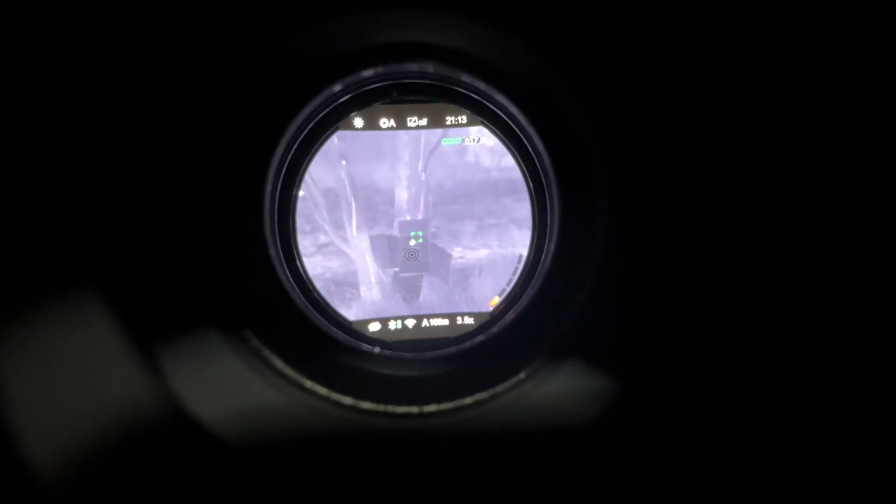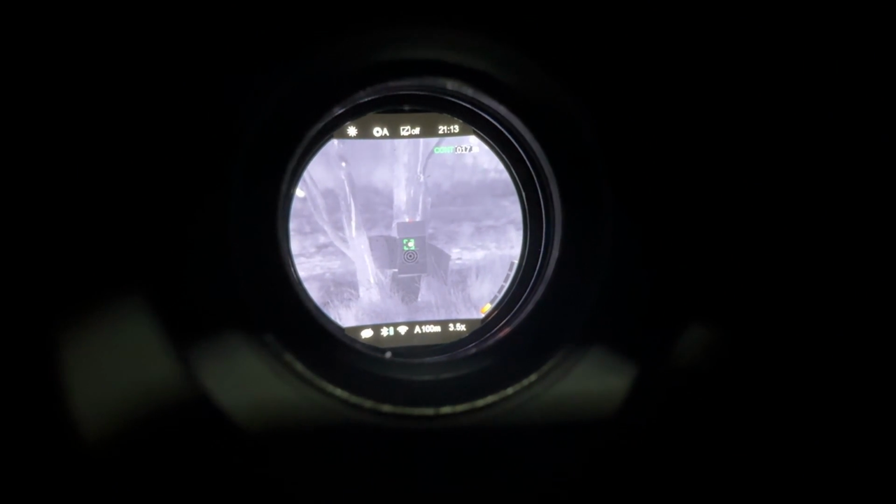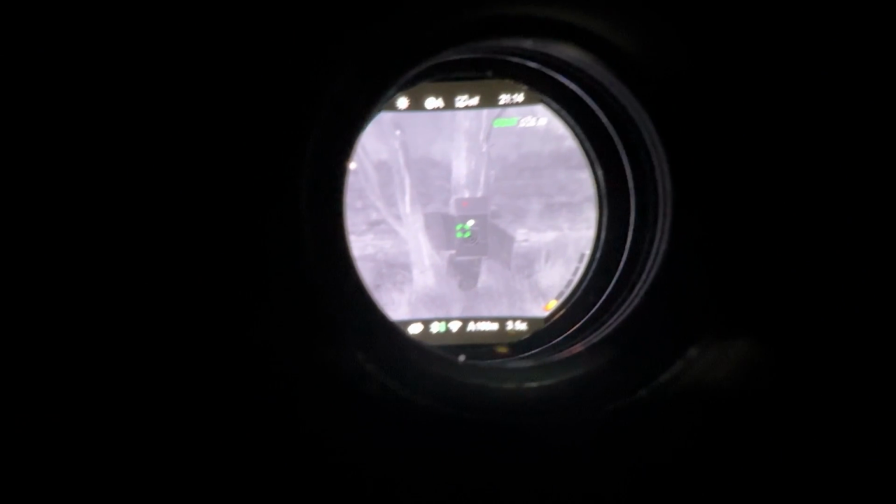So say it's this little square. We want it on that heat patch. We put that on the heat patch. And then we get our laser and we move our laser here and make our laser point at that same heat patch. And then your laser rangefinder will be calibrated to that position there.